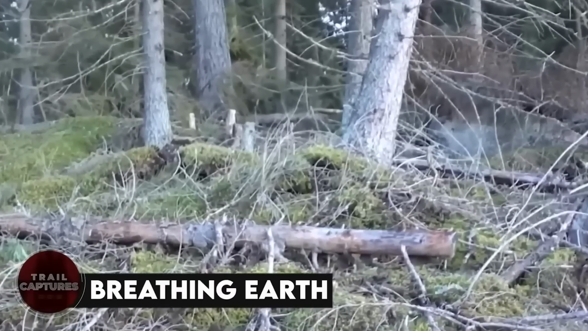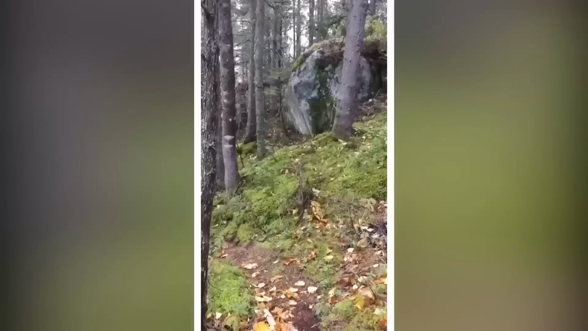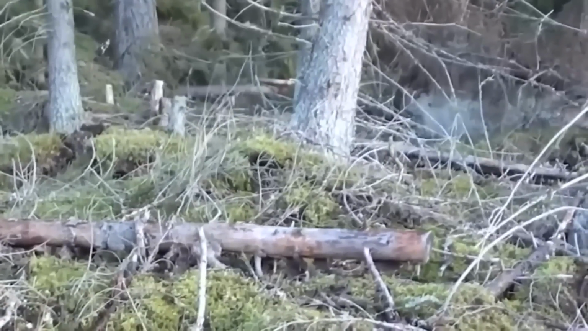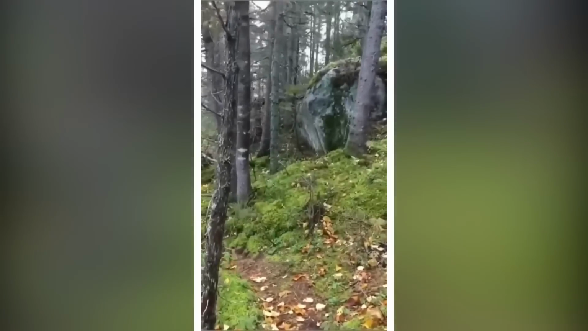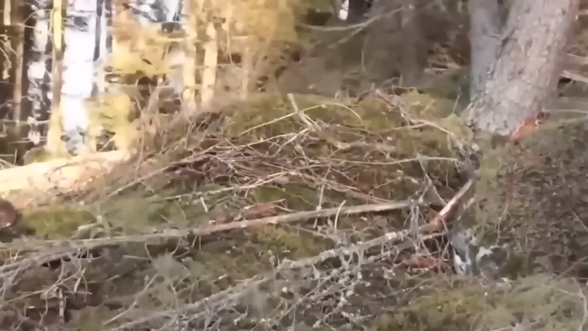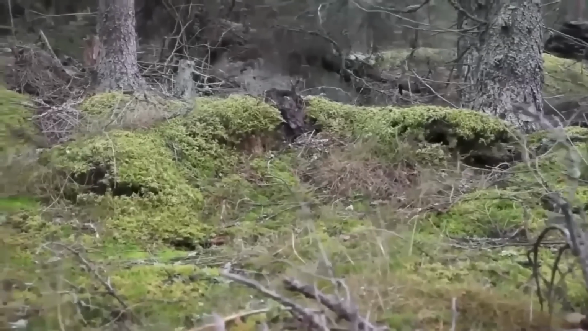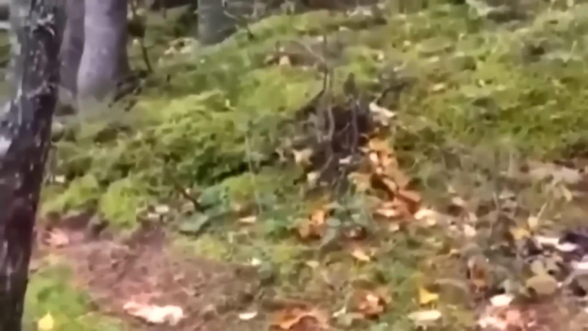Breathing earth. So there's this really weird thing that a camera caught in the forest. It looked like the earth was moving up and down, almost like it was taking a break from spinning and going around the sun. People call it the breathing earth because it's like the ground is breathing. This happens when the wind is strong and the ground is loose. It can be pretty scary if you don't know what's going on. You might think the earth is going to swallow you up. It's definitely one of the craziest things ever caught on trail camera.